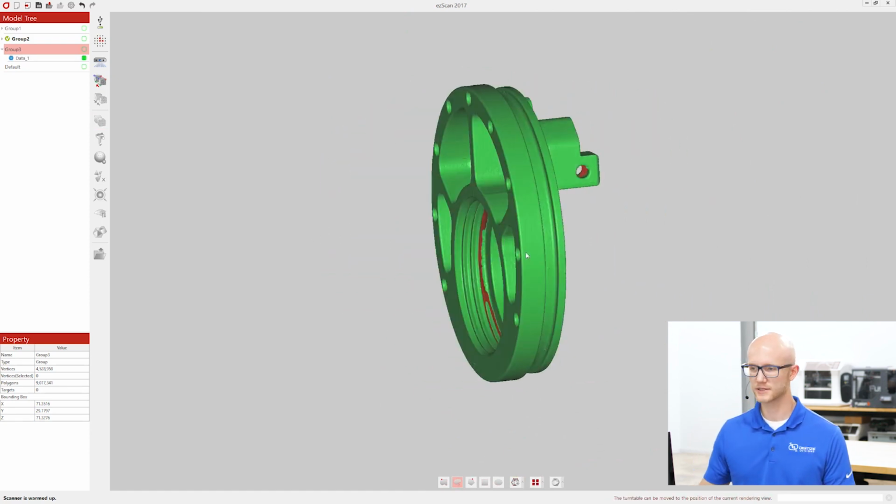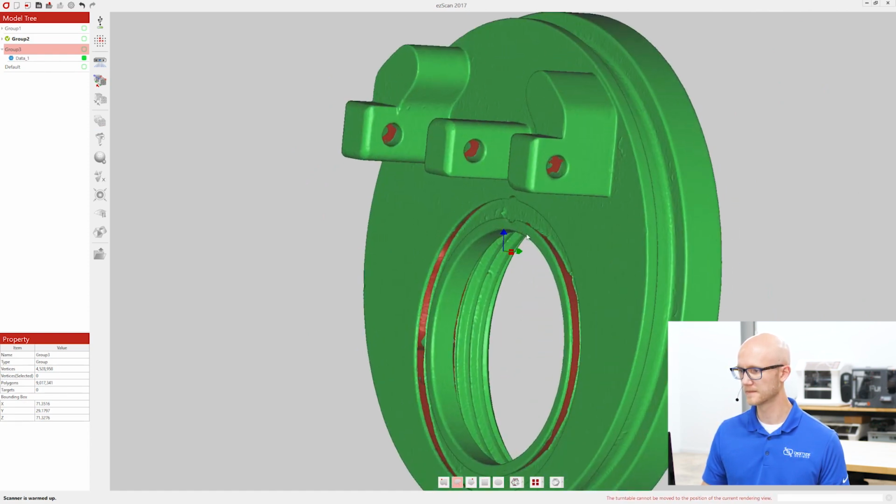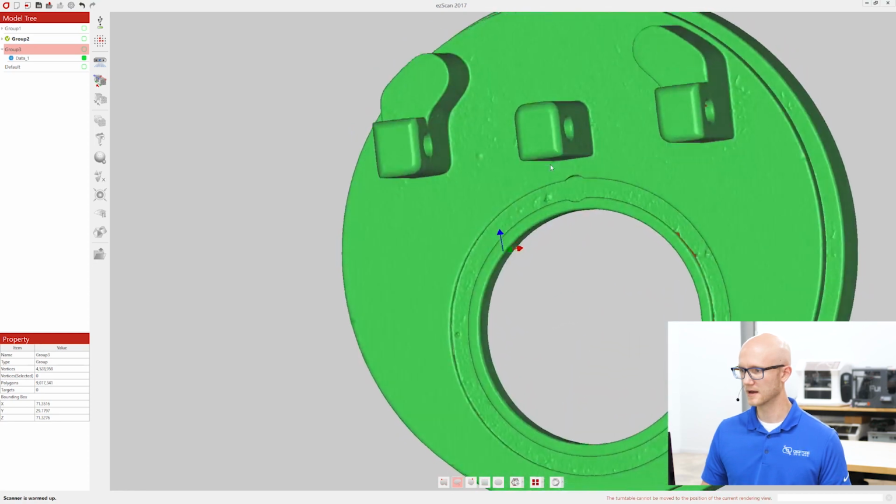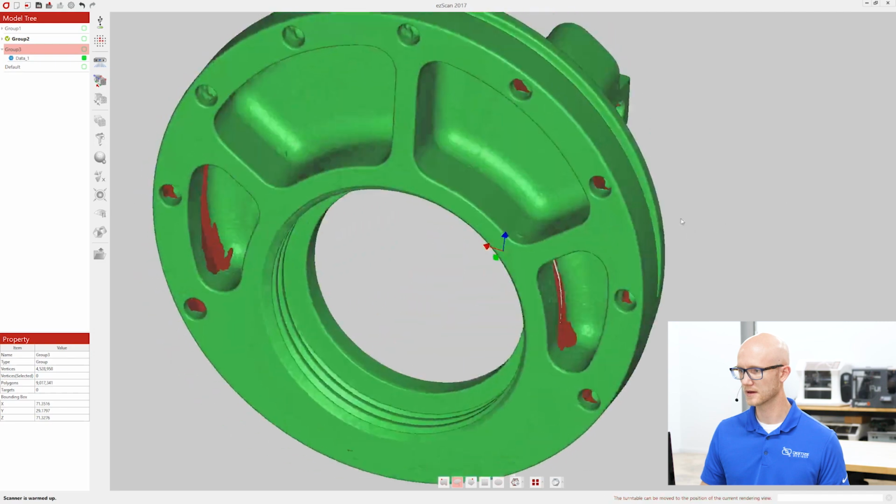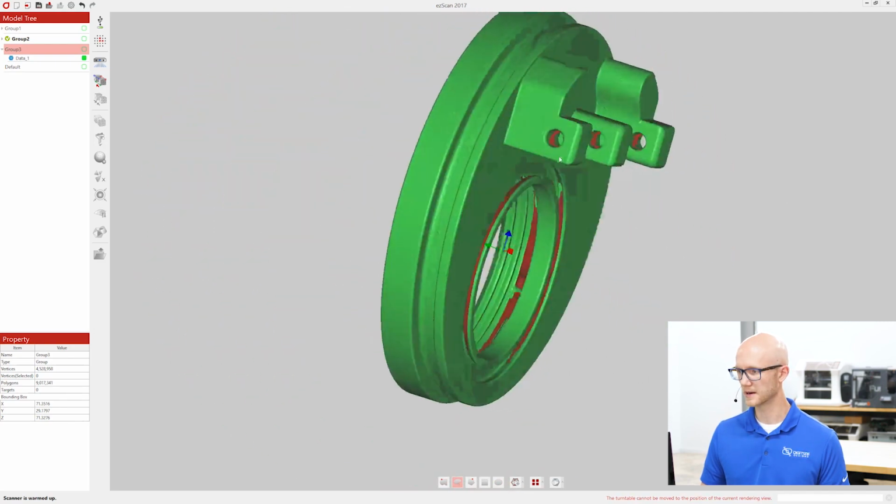Okay, so this has finished up. If we look at our results here, we're seeing some really clean data. You can see it captured all these little notches here. This does have some various pits and other imperfections on it, and you can see all that come in this data here.